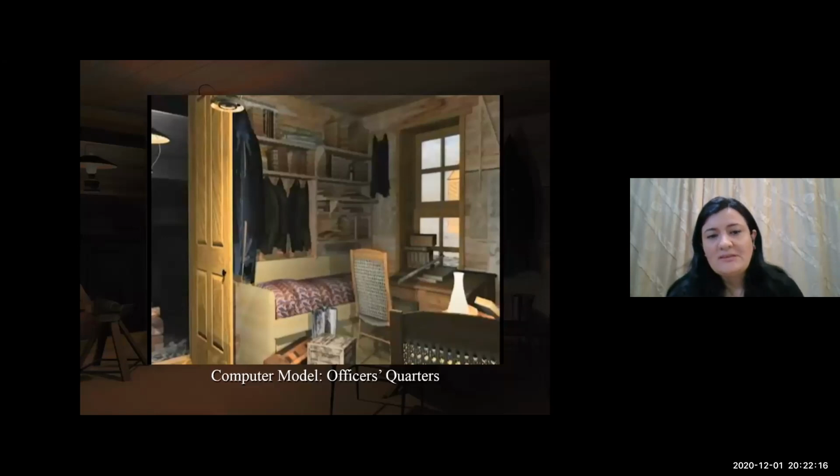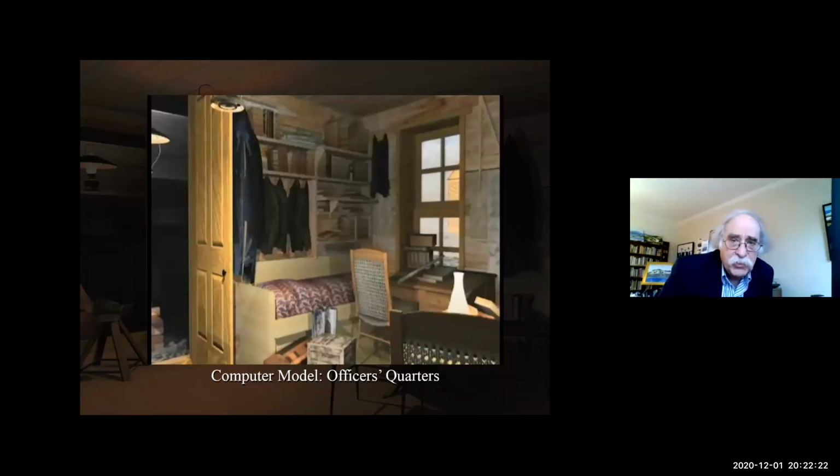Professor Levy, the question is, what's the difference between surveying with photogrammetry and laser scanning? One big difference is that with laser scanning, you don't have to worry about shadows.